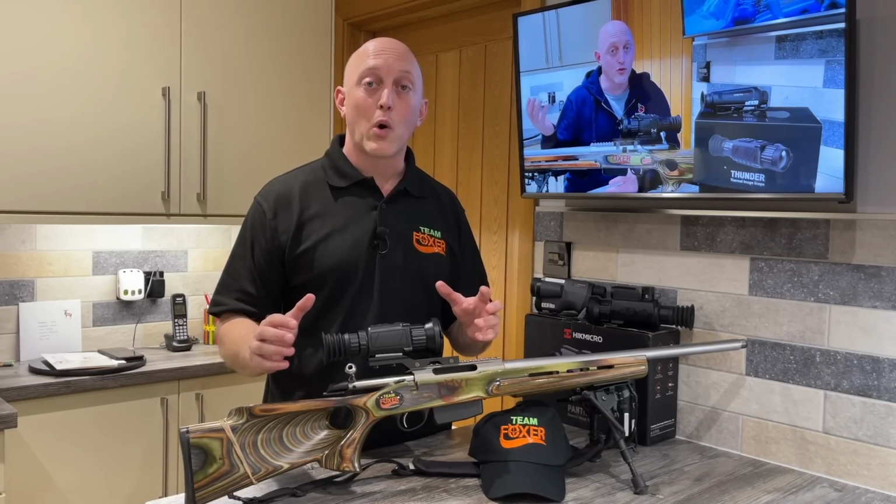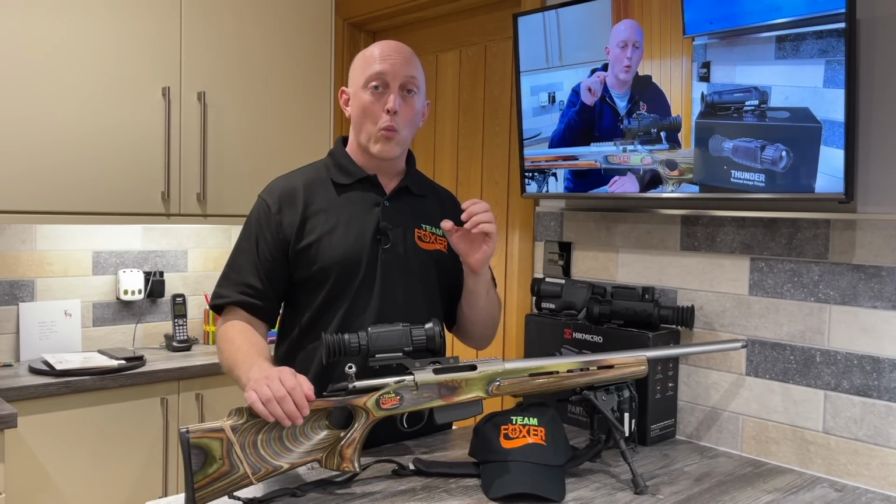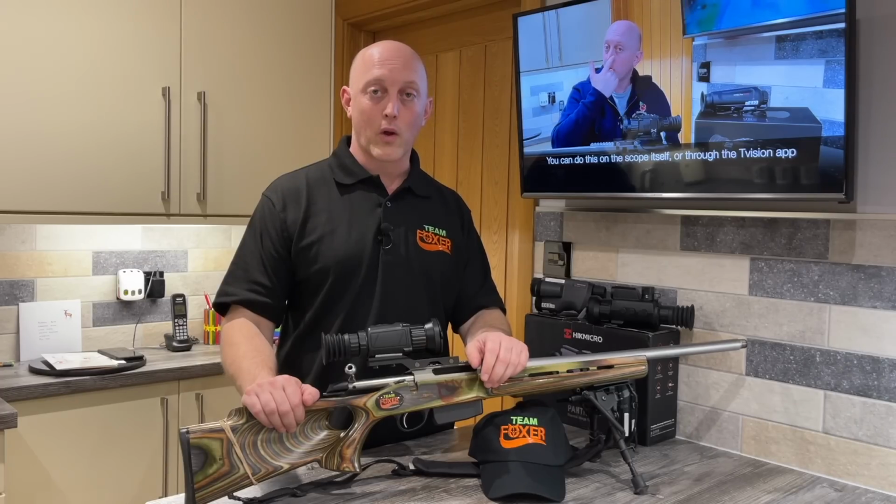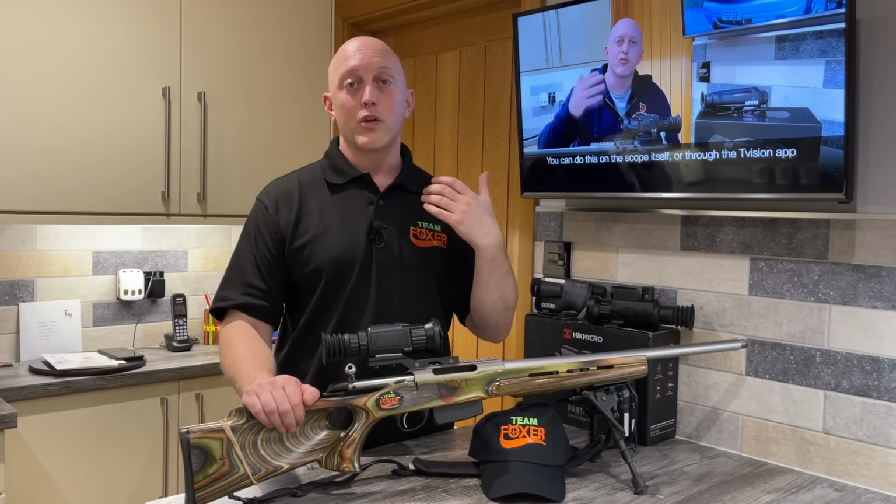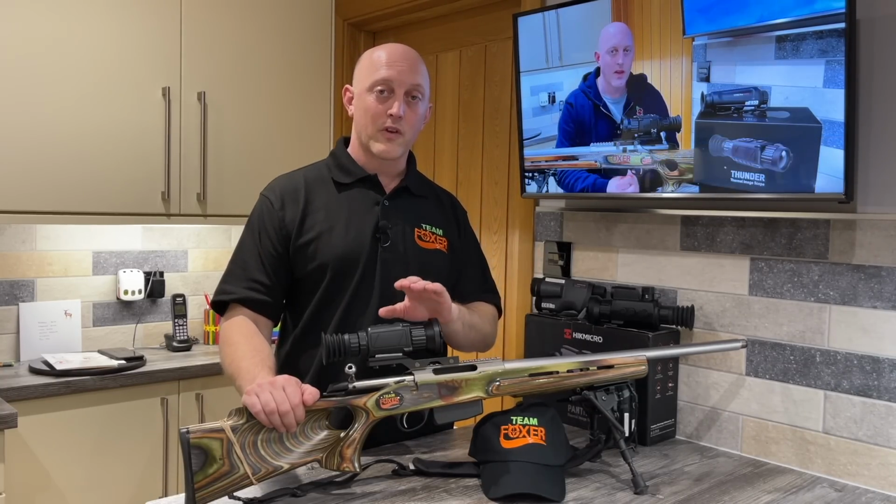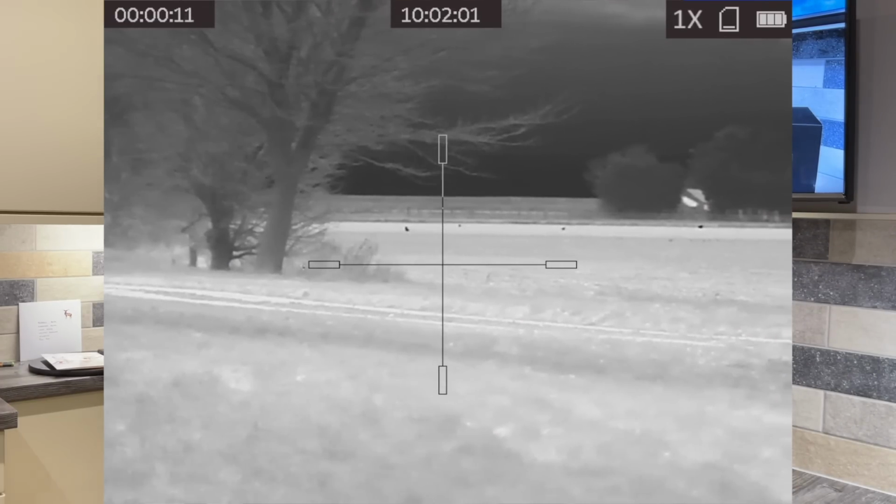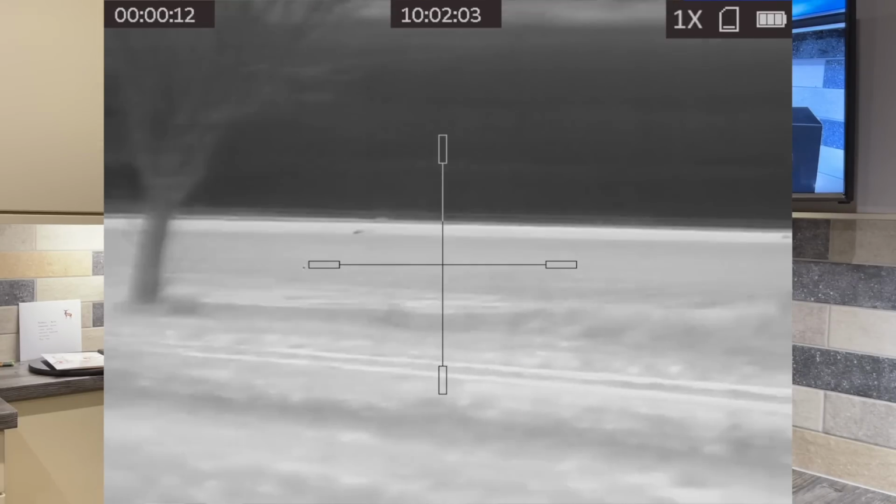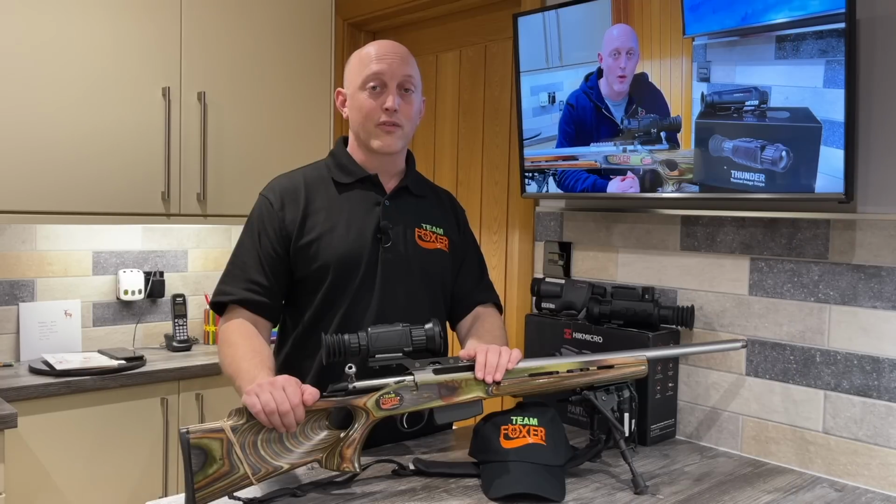What I am is bowled over by just how impressive this is in the field with a handheld thermal spotter as well. I was always a massive advocate for spotting with thermal and shooting with NV. But since the quality of image on this is so good, I don't even know if my night sight will make an appearance back on this rifle again. And I never thought I'd hear myself say that.